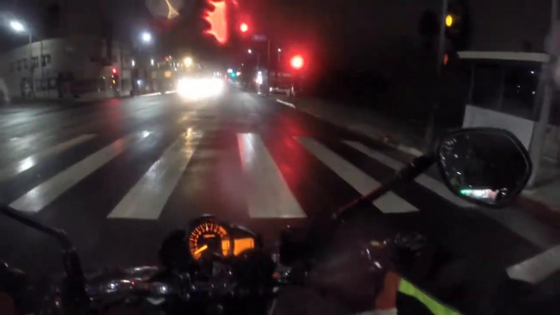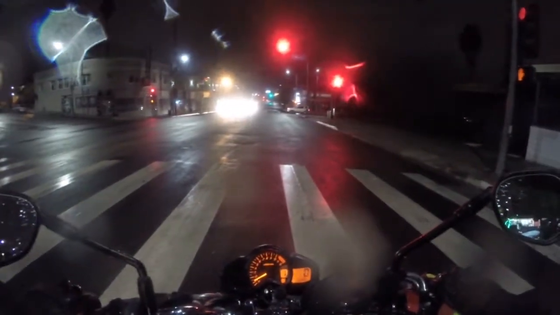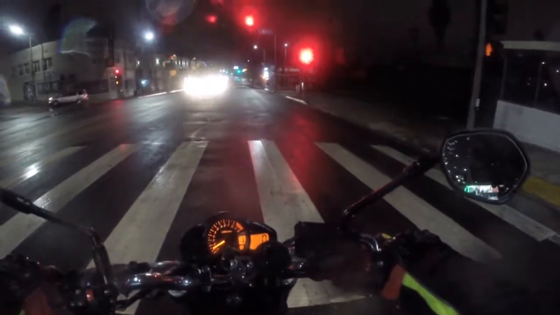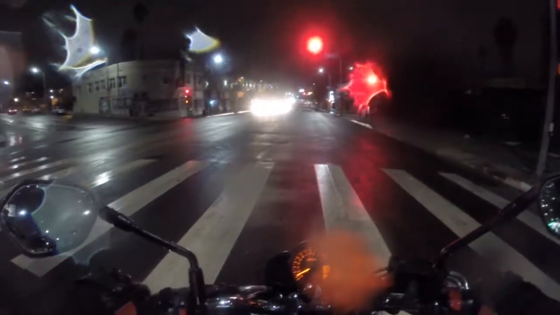Actually, I want to see what it feels like. Oh, yeah. They are actually more slippery than they should be. So yeah, don't step on those. And also manhole covers, all that just loses all grip. Railroad tracks.